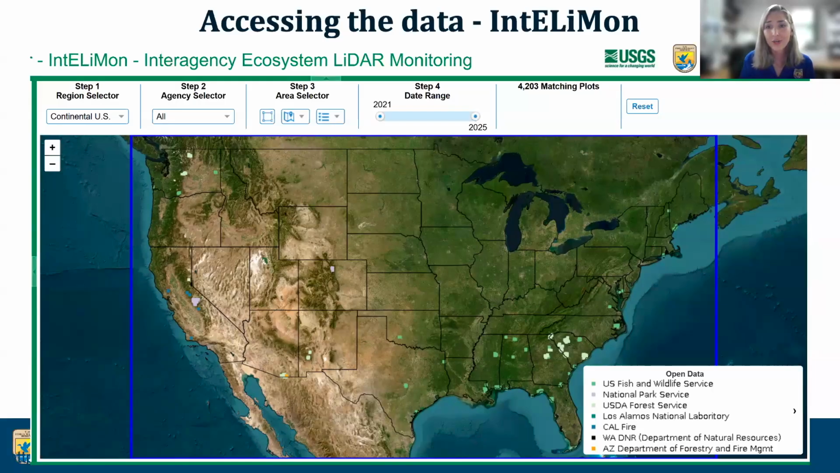Now, you might notice the legend says open data, and this is because there are some agencies and organizations that have their own viewing page due to the area being sensitive. Some of the stakeholders involved beyond Fish and Wildlife are from Department of Defense, Forest Service, Bureau of Indian Affairs, and it's being used in research at national parks as well.